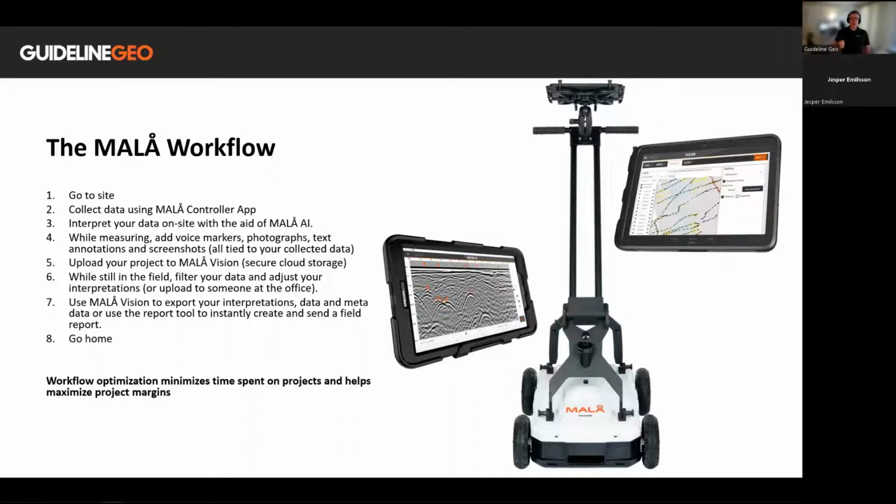And while measuring, we now have also integrated features where you can add metadata like voice markers, photographs, text, annotations, screenshots. All of that will be collected while you're in the field with the same unit, and it will be instantly tied to your profiles and your project. From the field, you directly upload this project to Molovision, which is our secure cloud storage.